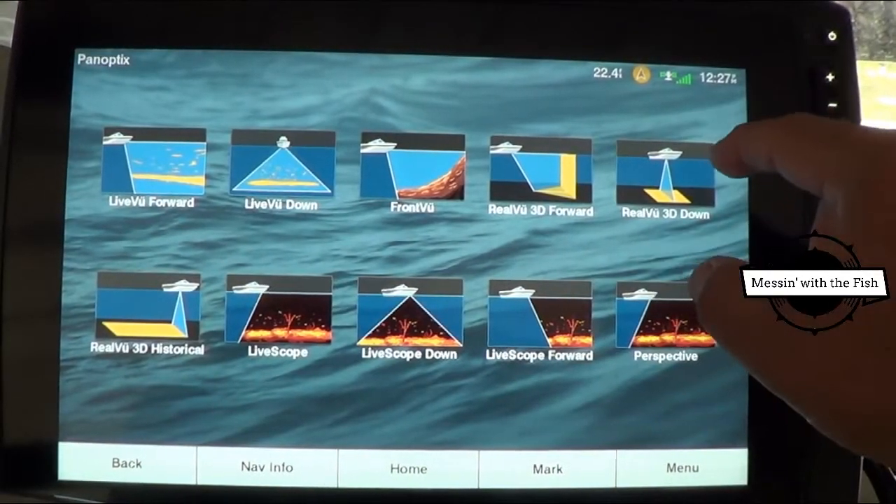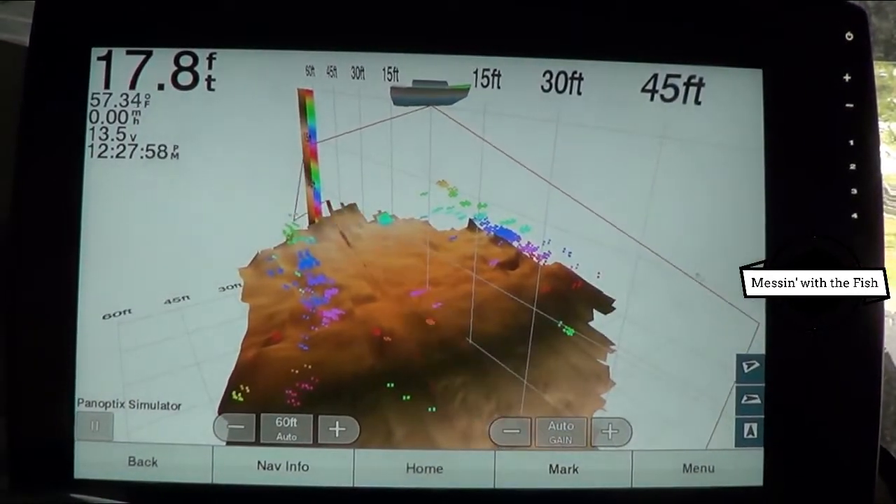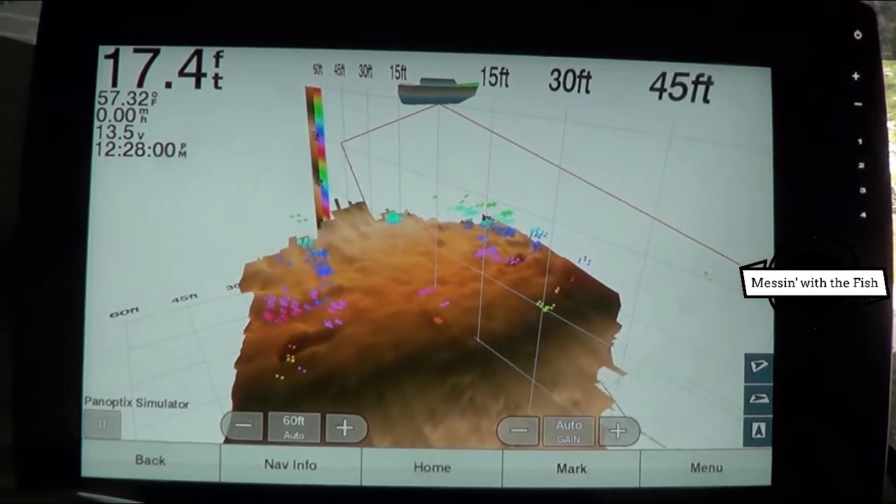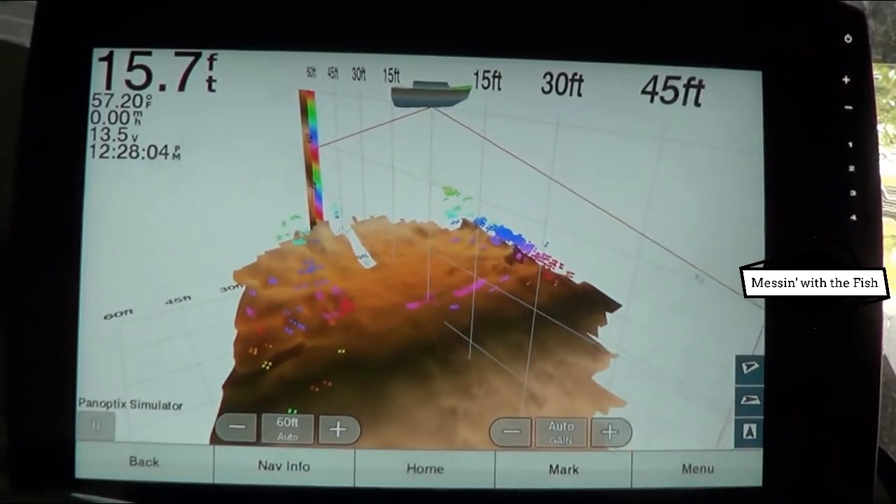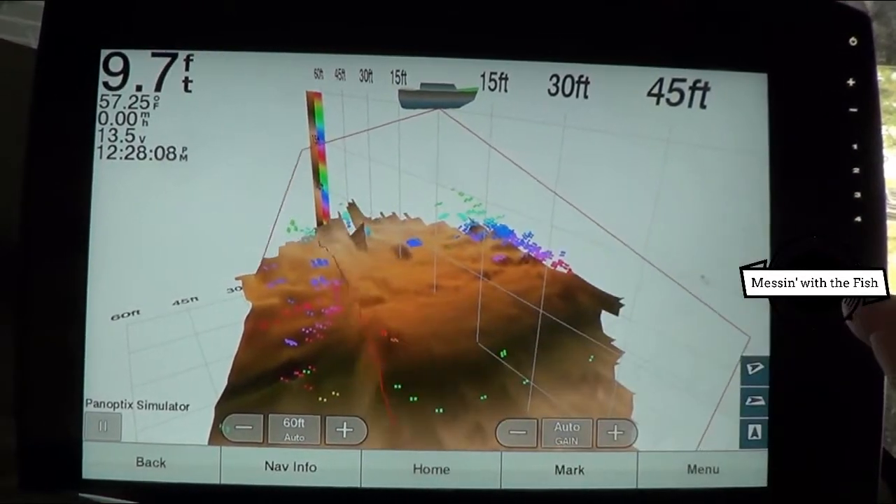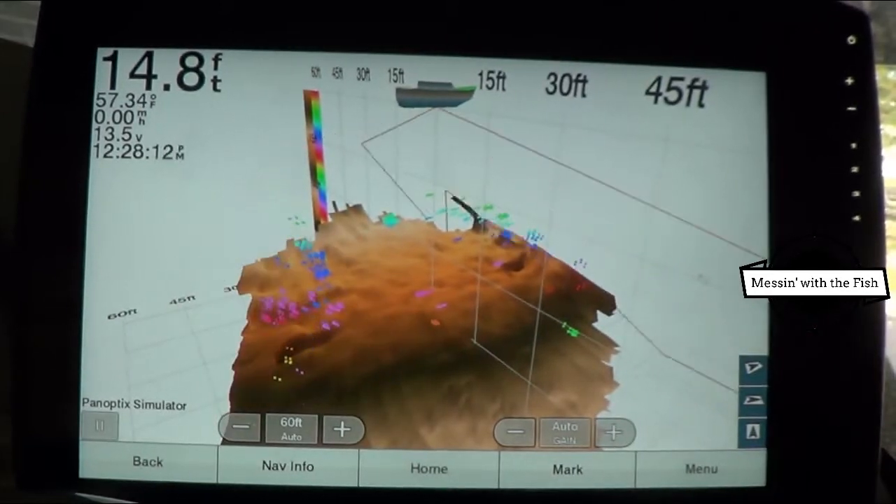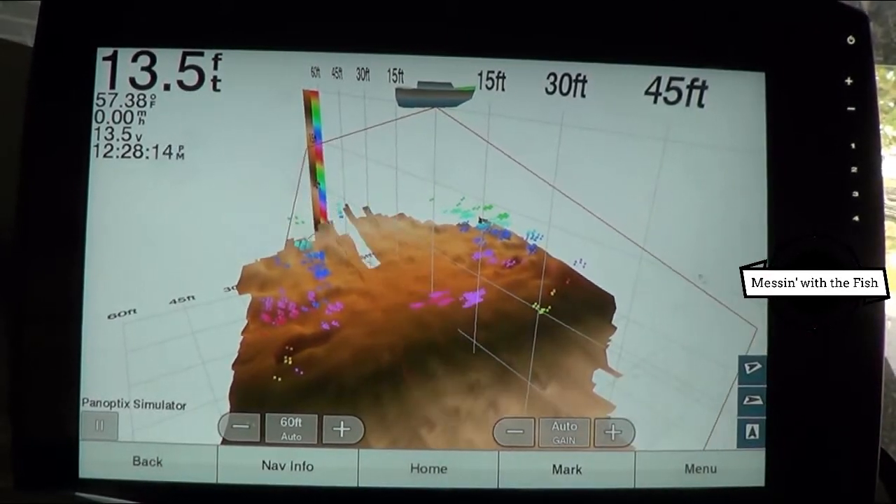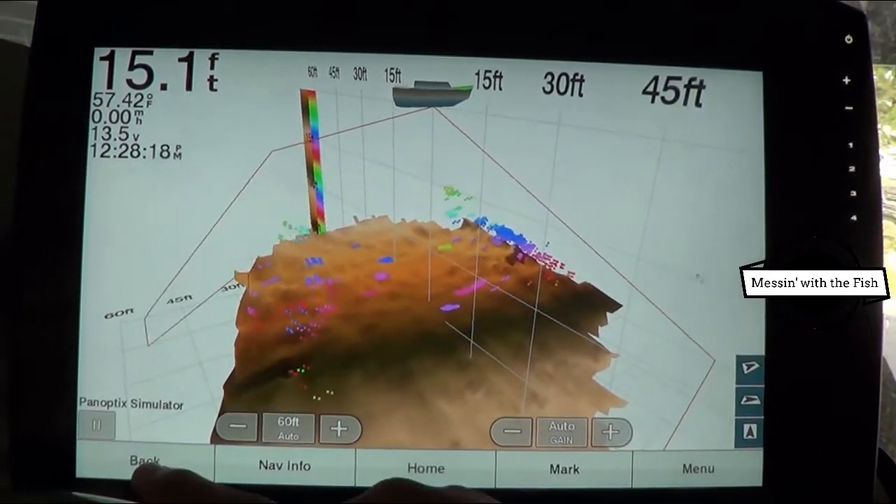And then this is Real View 3D down. So this would be just like the down scan going. And it looks to me like they're in like 14, 15 foot of water. You know, and these colors all mean something. Now, you'll have to look into that. I'm not sure. Probably due to the size of fish, if I had to guess. That would be my intelligent guess on that one. But anyway, we're going to back out here.